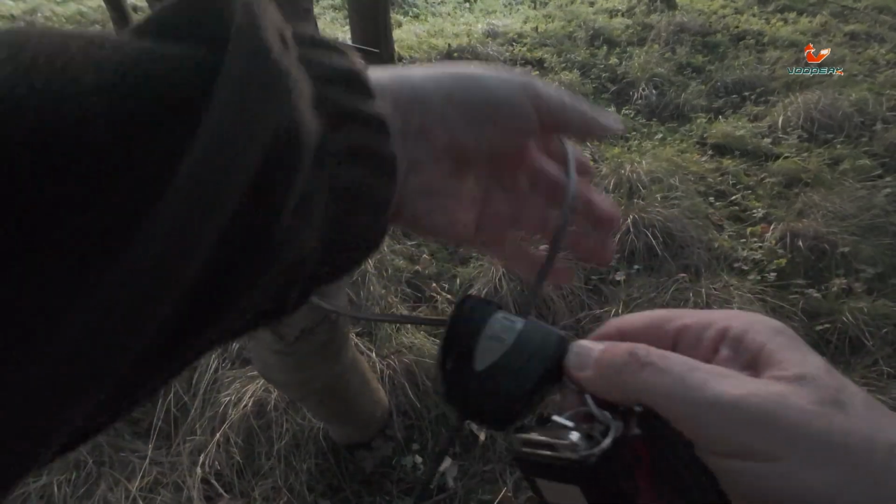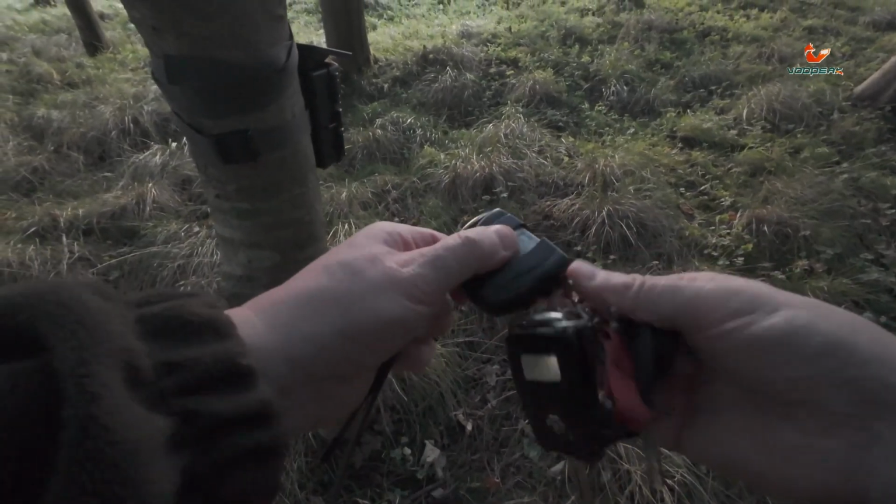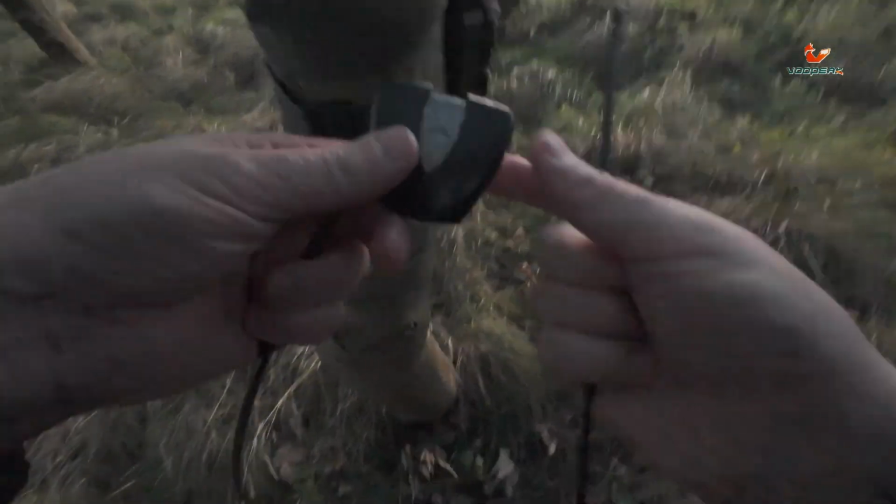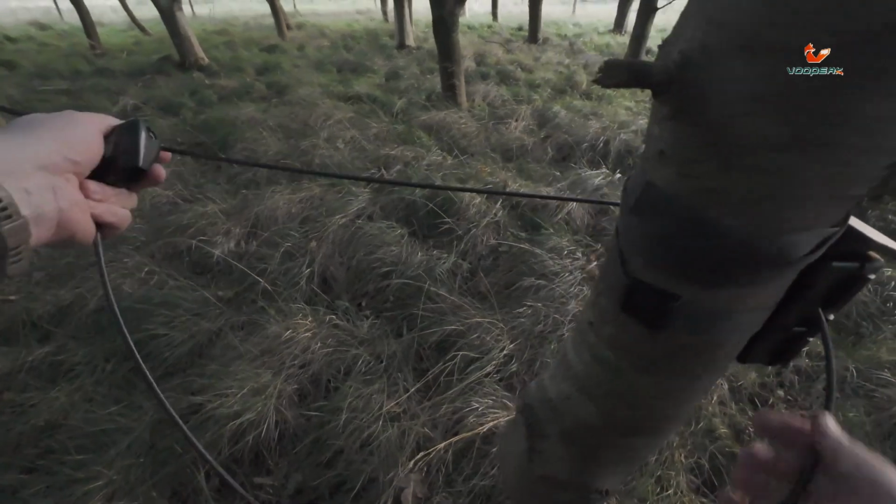This is a cable lock that I bought separately. It's 1.8 meters long, and it'll actually feed through the camera twice. It's got 2 anchor points on it, so I would advise doing something like that if you're using a camera like this. It just helps with some added security.